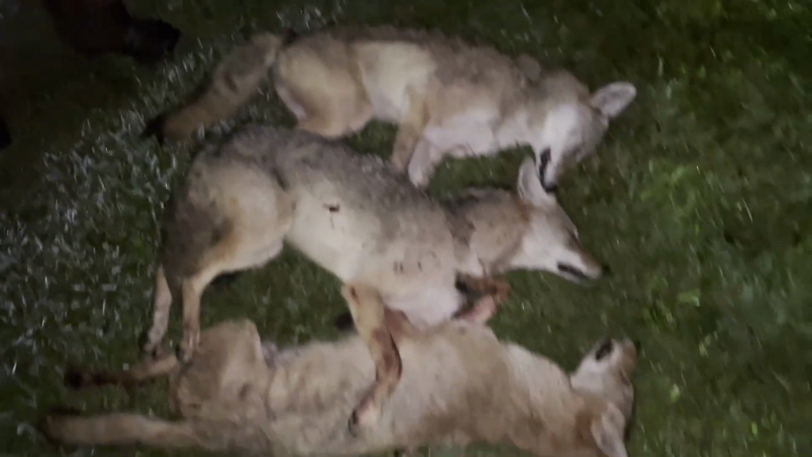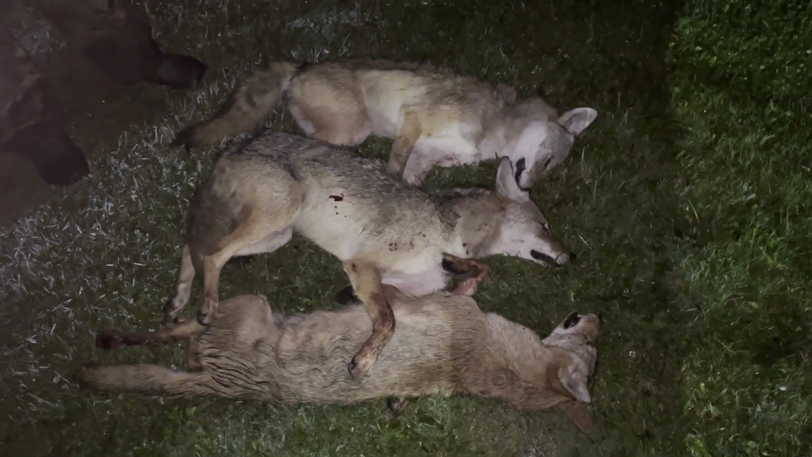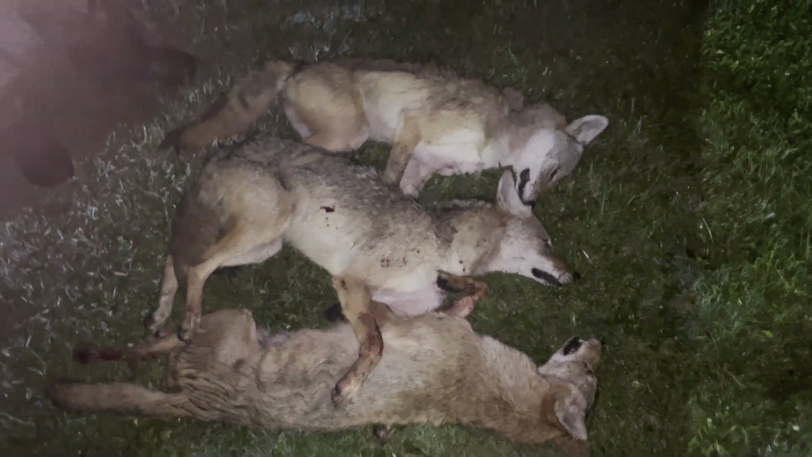But this is the first time ever we have shot 5 coyotes in a night. We've done a couple of 4s, many 3s and 2s, but never 5 in a night. So here are the 3 big ones. They look pretty decent size, though they all look not that great because they're not very fluffy this time of year. We had 2 females and a male there.